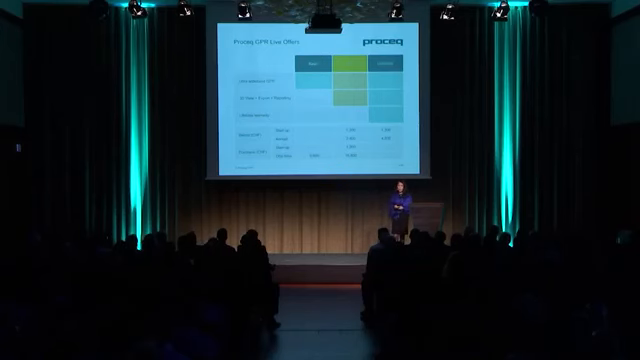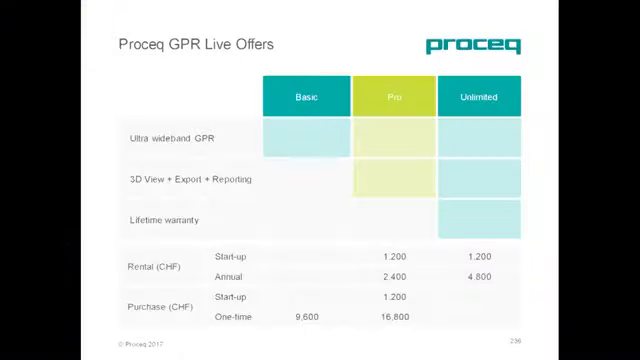We have grouped our customers into 3 categories. On the left-hand side, for the customer who prefers to own the instrument, however with a lower budget, they can go for the basic model, and it only costs less than 10,000 Swiss francs for them.